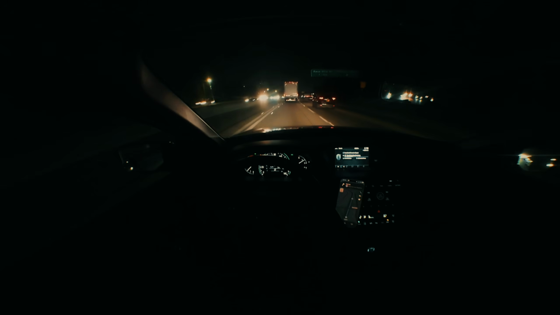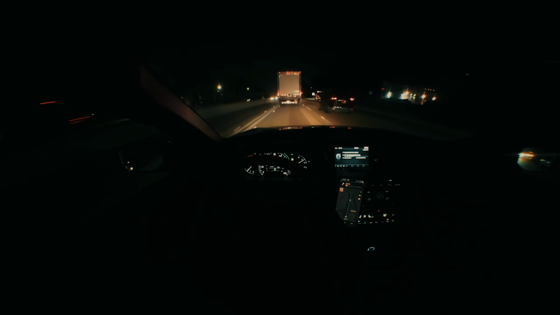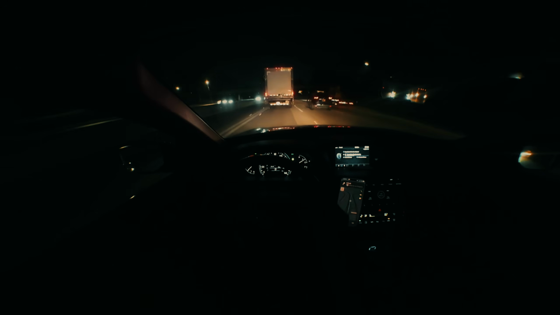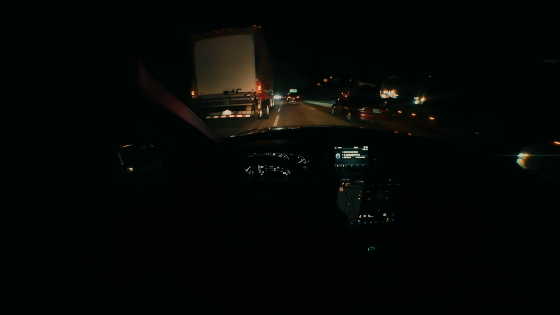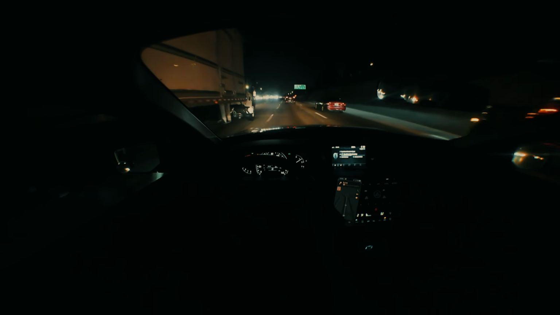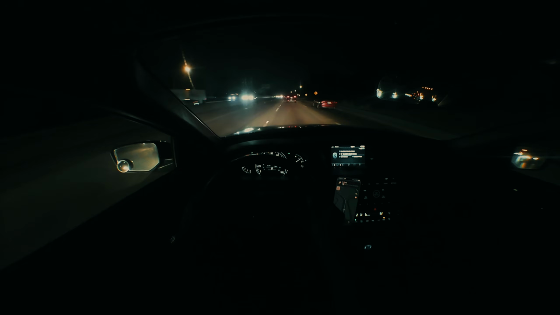So, oh my gosh, this truck. Why is this truck in the fast lane? He's not even going 65. My dude, why are you in the fast lane?